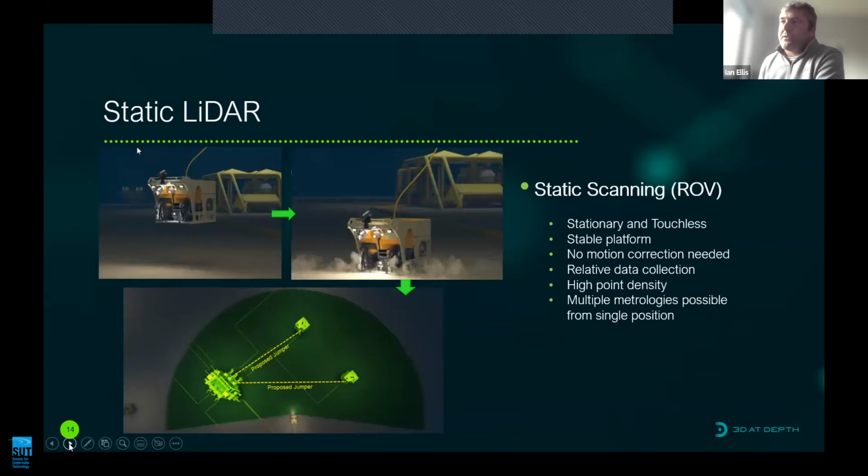There is no motion correction required for this application, and the data collection is relative to the optical reference point of the optical canister, the emission point of the laser, if you like. This allows us to have a high density of points, and we can perform multiple collections from one position, which can facilitate multiple measurements. At the bottom, you can see a typical scanning sector for a deep water field, a semicircular coverage of the laser.